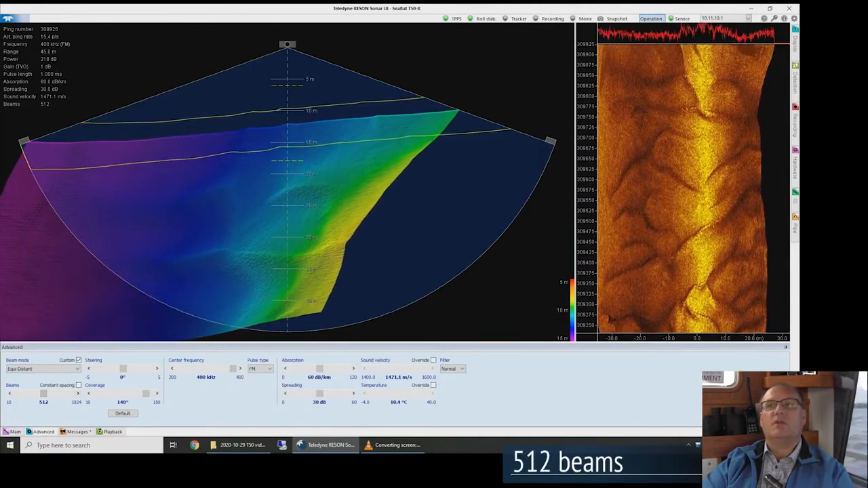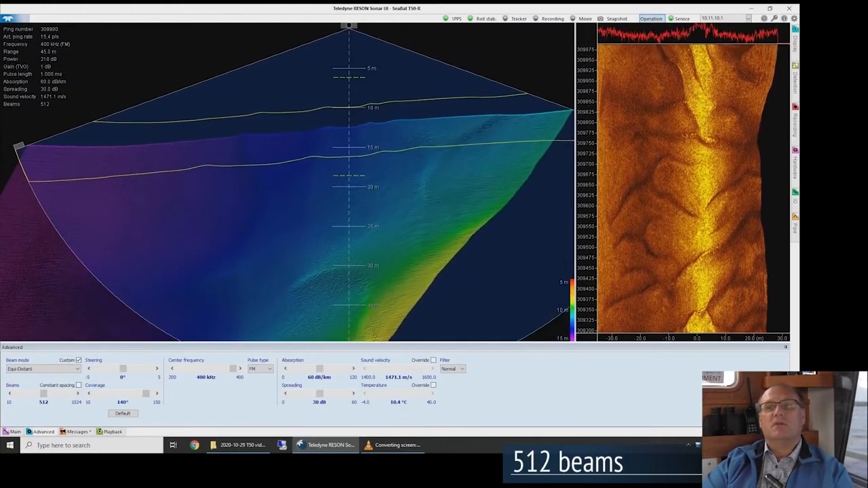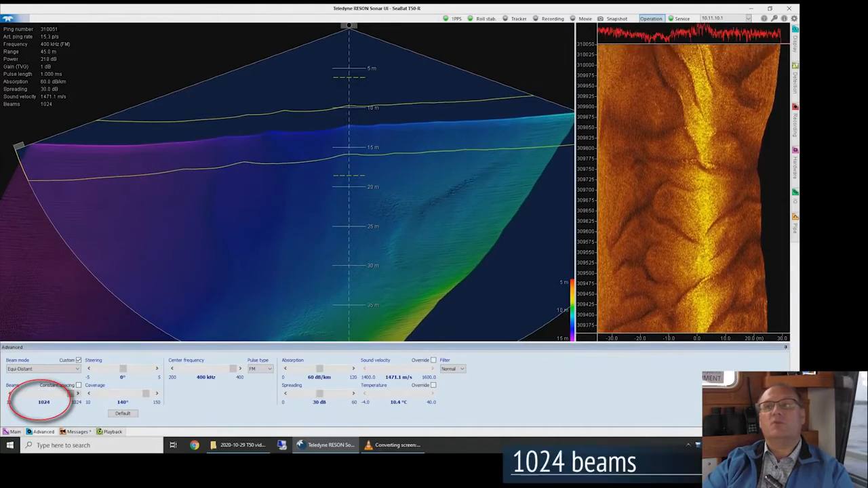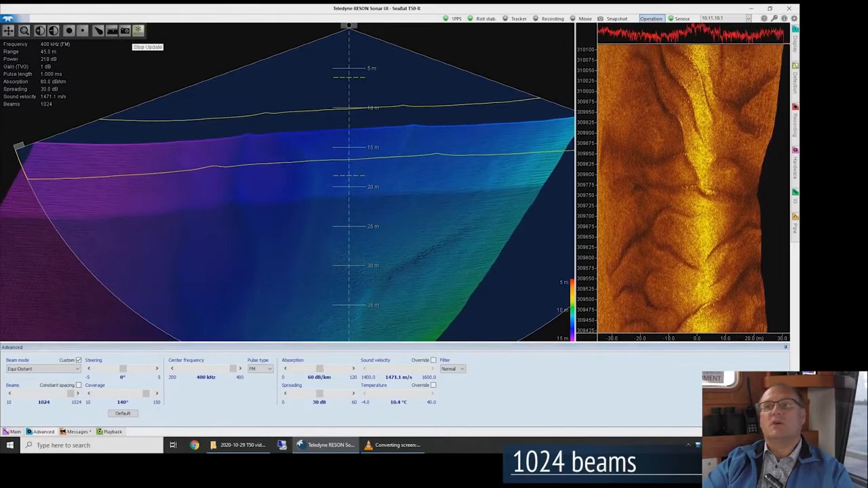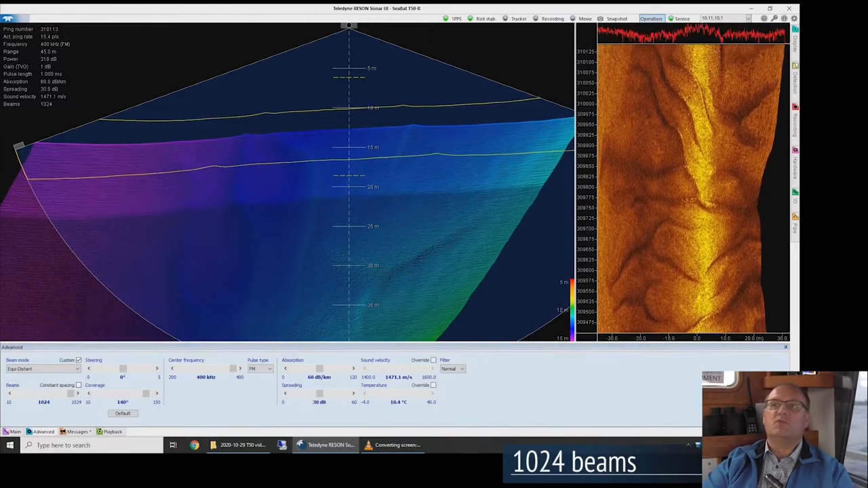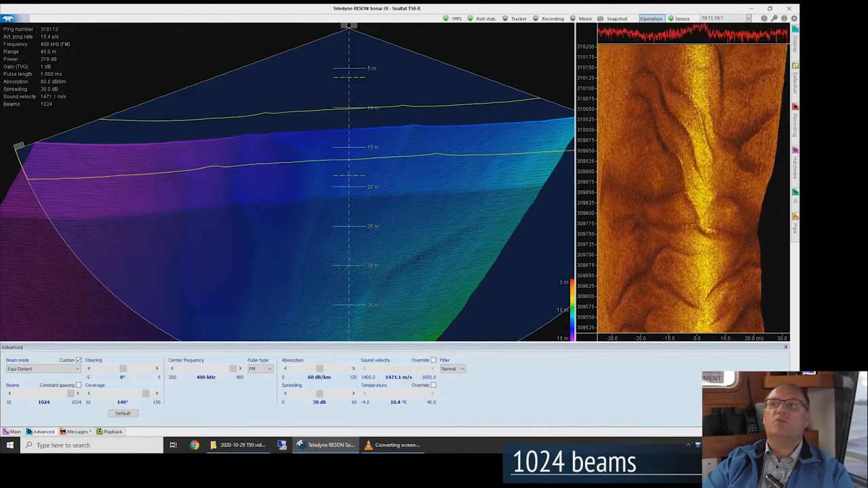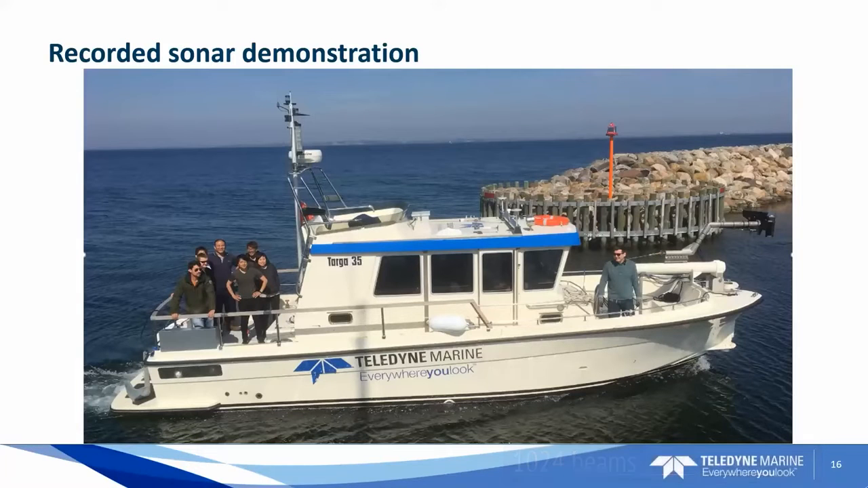Right now we're looking at 512 beams. I'm going to zoom in a little bit, and I'm going to crank that up to 1024. Here you can see the difference in sounding spacing. You can see the difference in sounding density from 512 to 1024. I hope you enjoyed that demonstration.